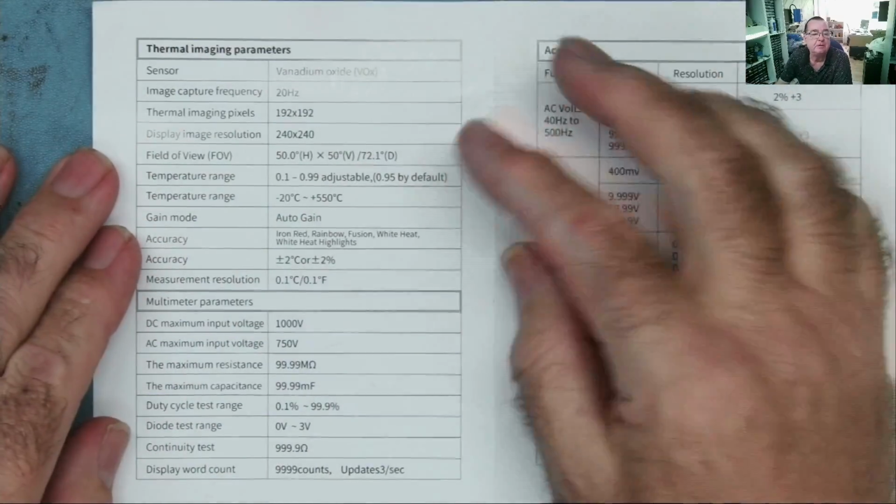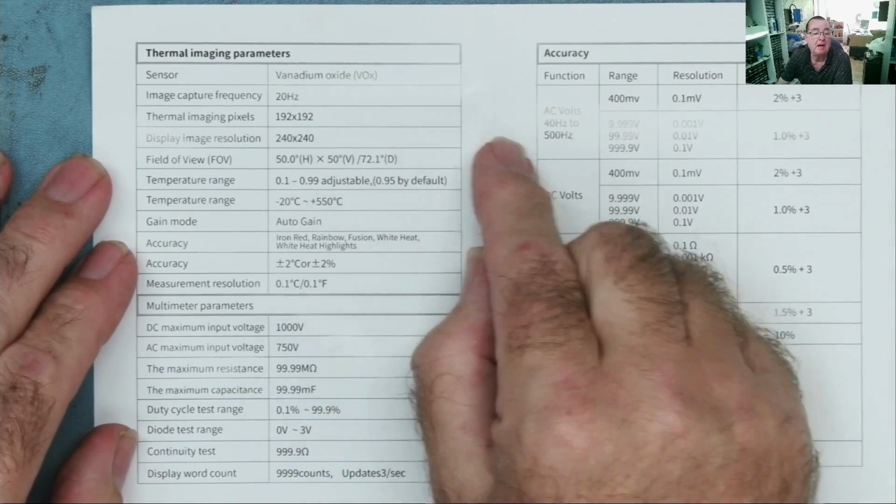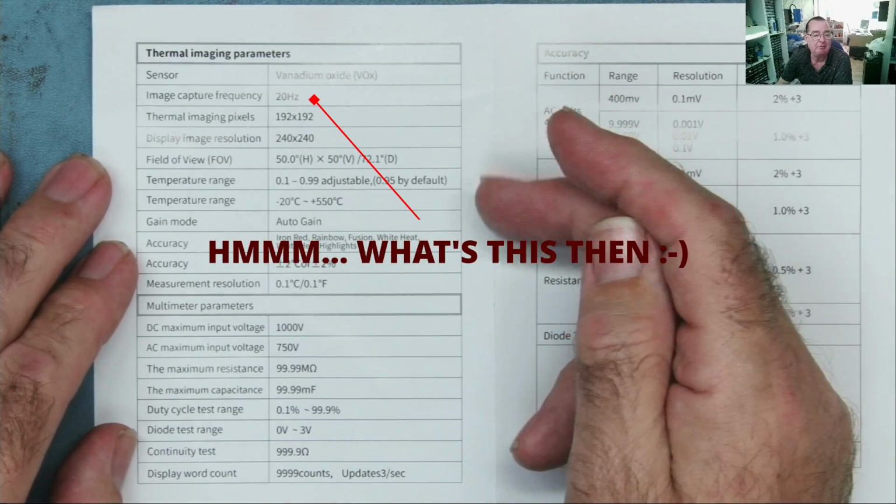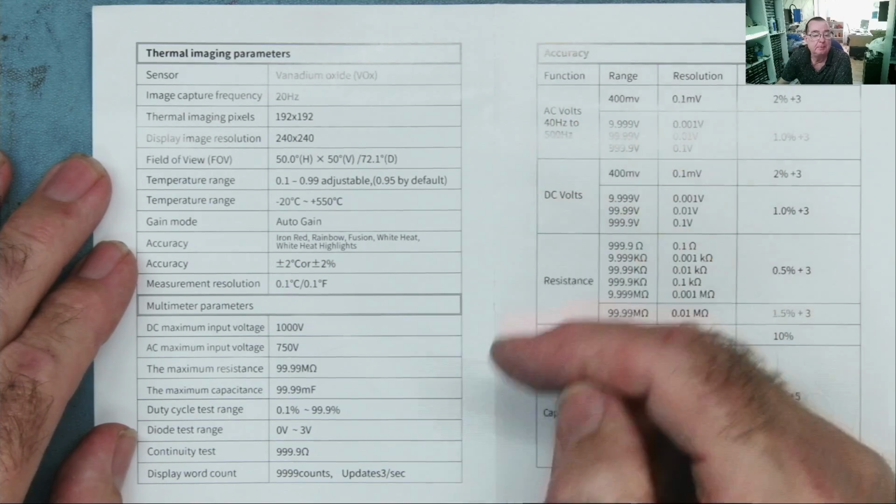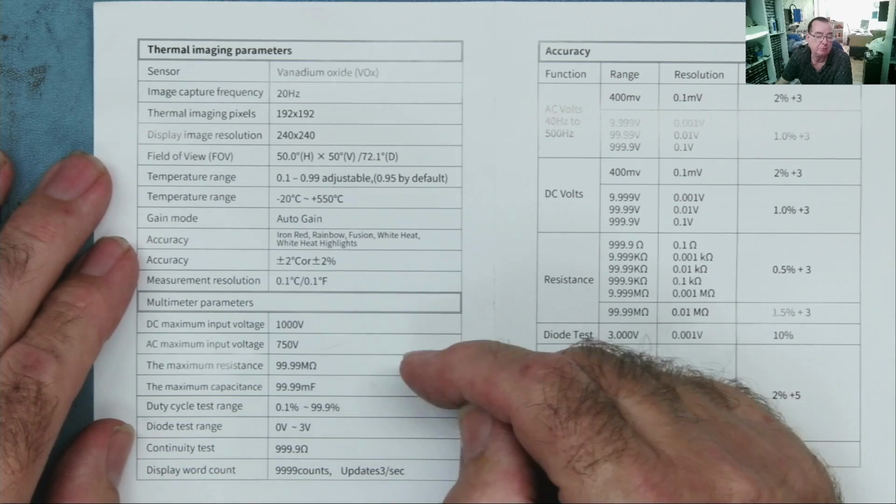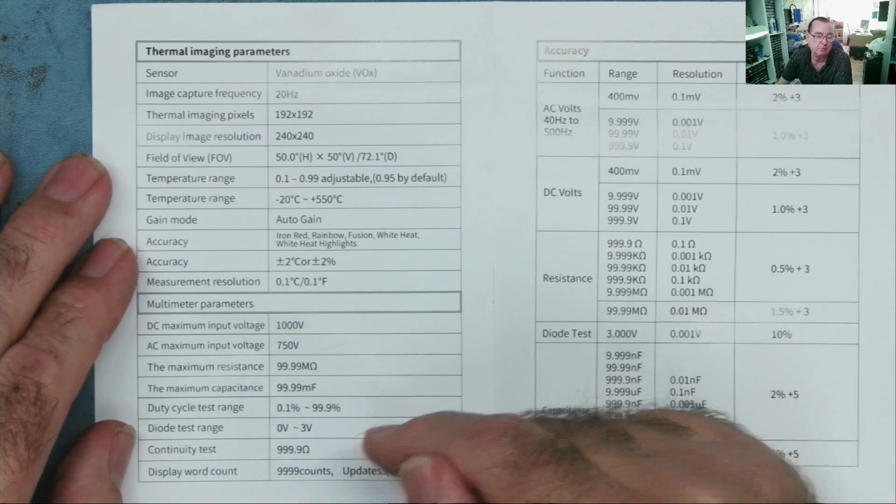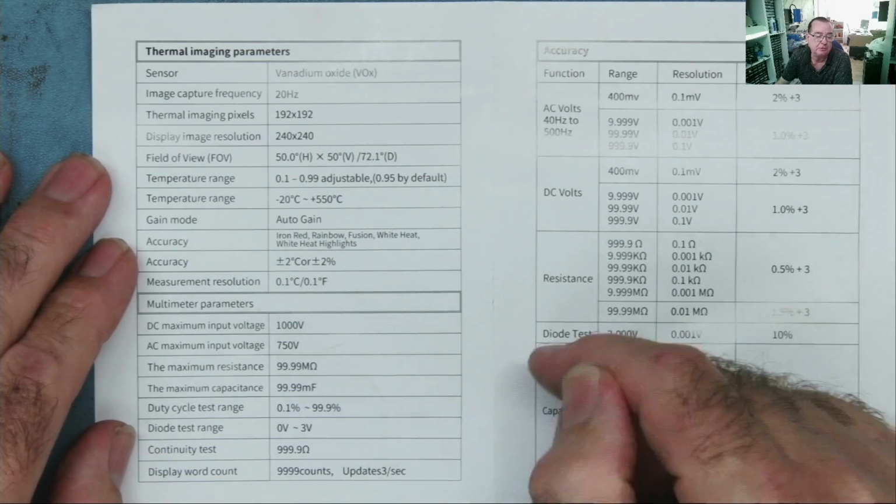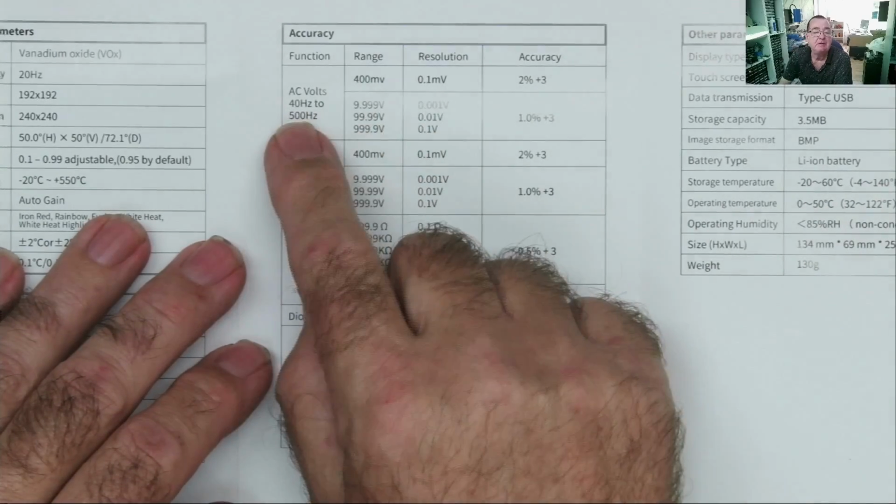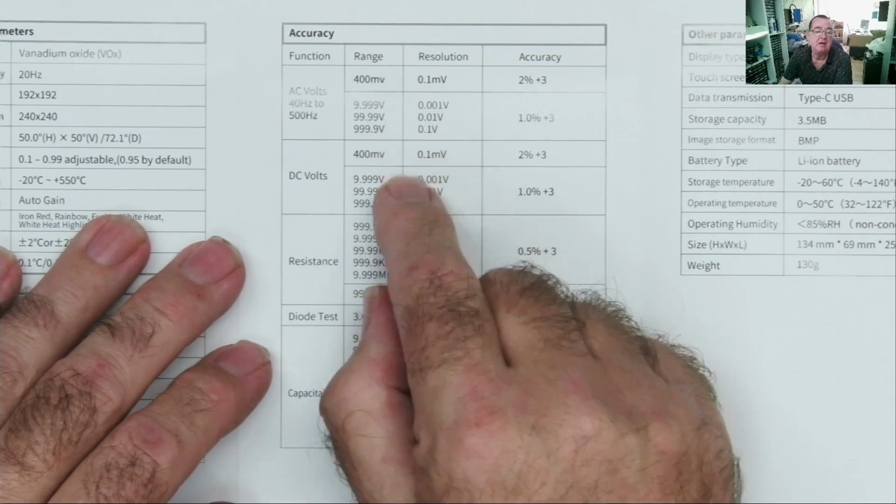Just looking at the specifications of the thermal camera, it is what we said, okay. Again, it doesn't mention the refresh rate here, but I have read it, of 20 Hertz. Multimeter, maximum voltage, maximum capacitance, resistance, the normal stuff. Diode test range up to 3 volt. Continuity up to basically 1K. So the AC volts has 400 millivolts, and the DC, yeah, the ranges are the same, okay.